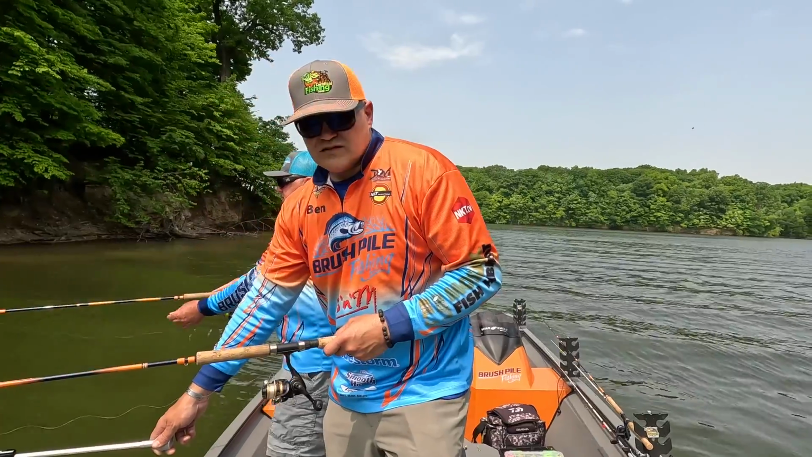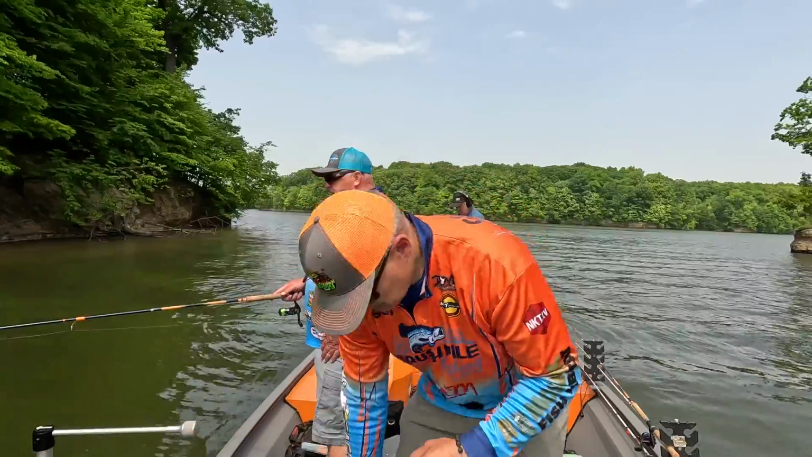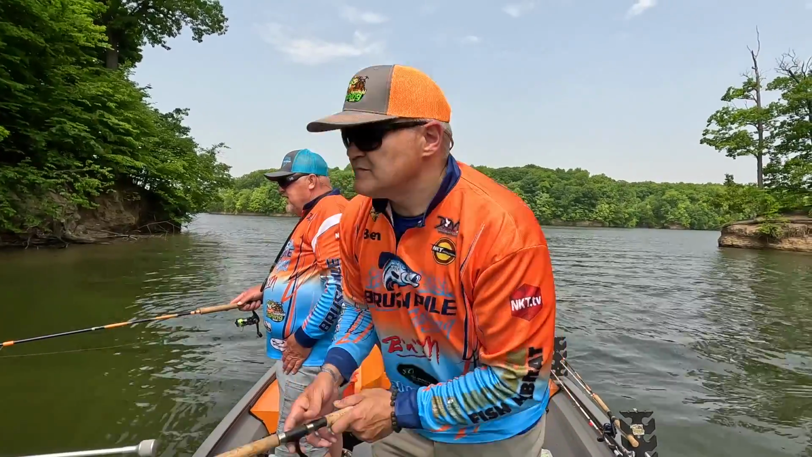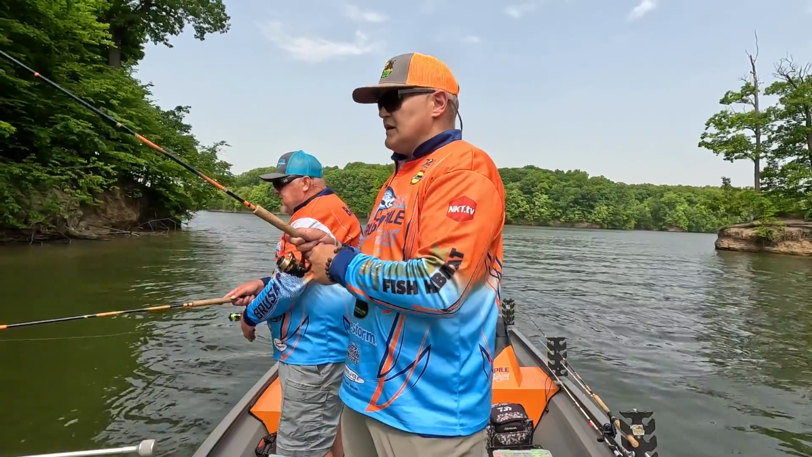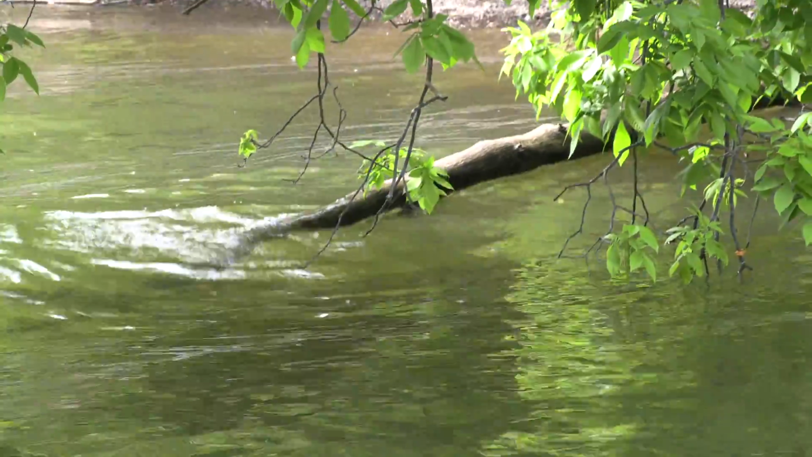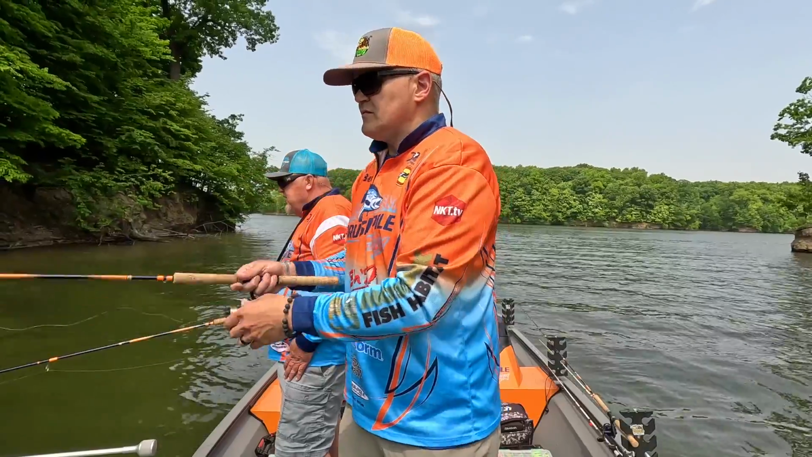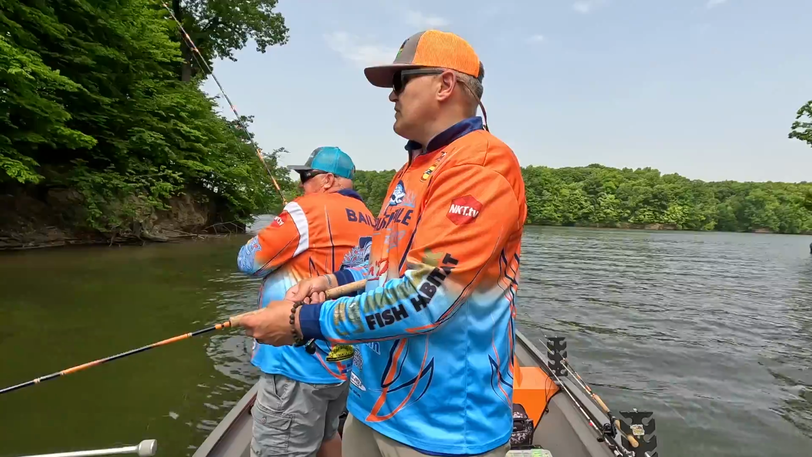I usually, when there's not leaves all over it, I can get pretty tight in there, and the water's so high. Usually you can cast on the left side of that timber up there, do pretty good. Oh, you got him.